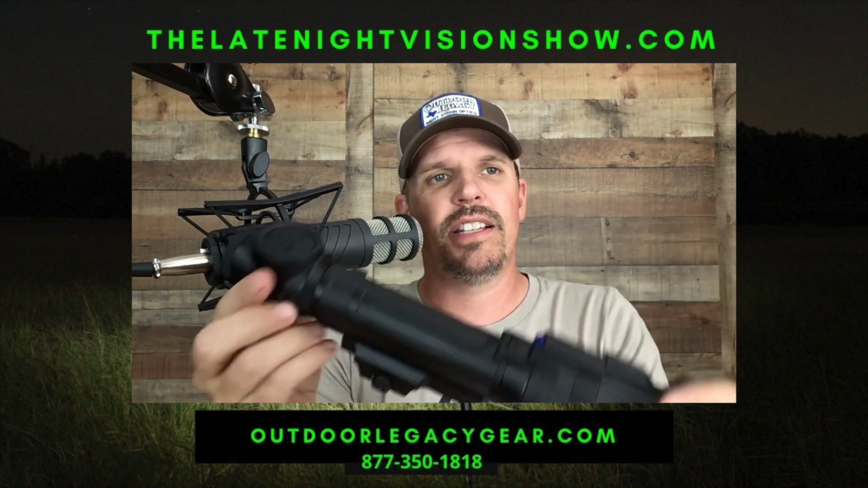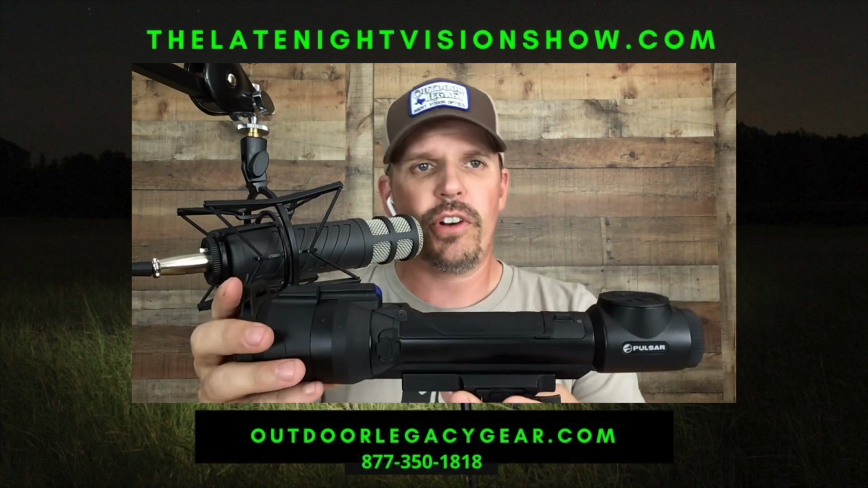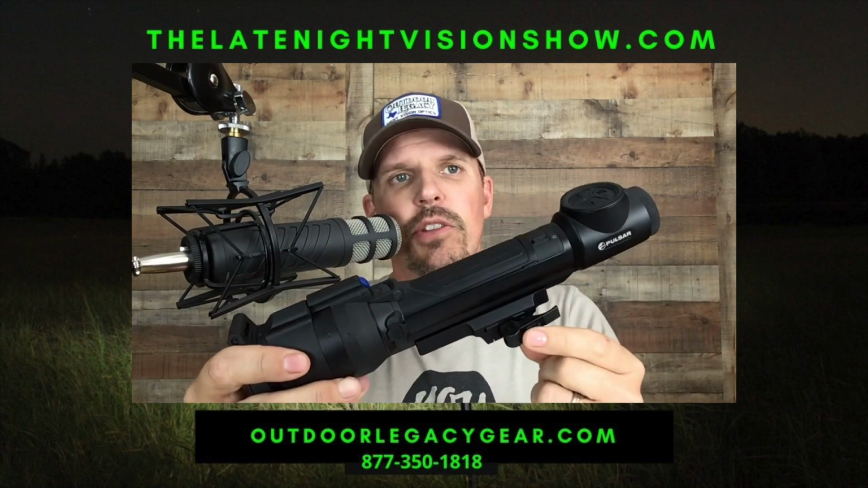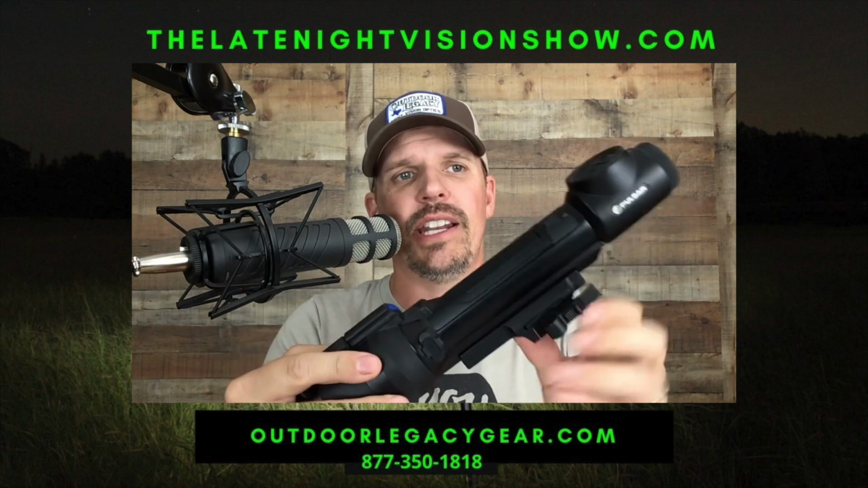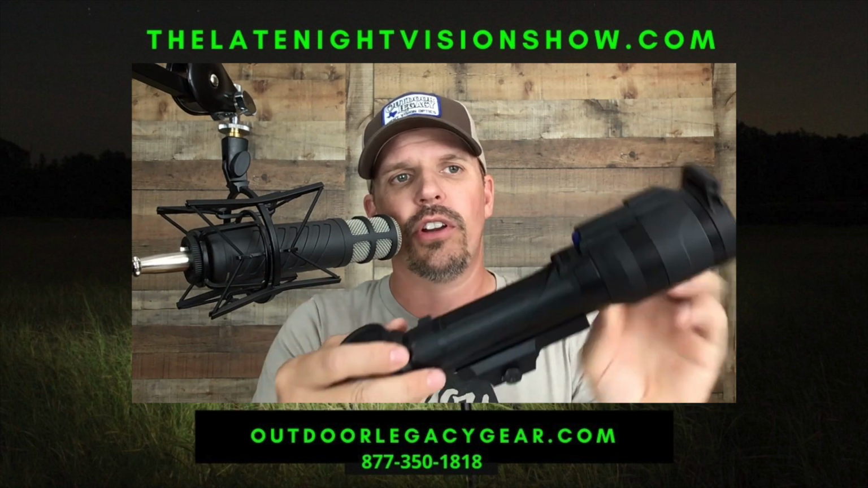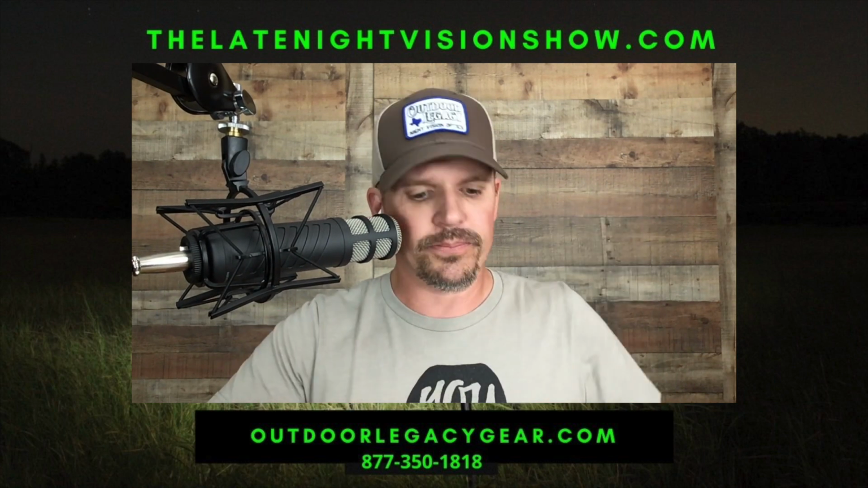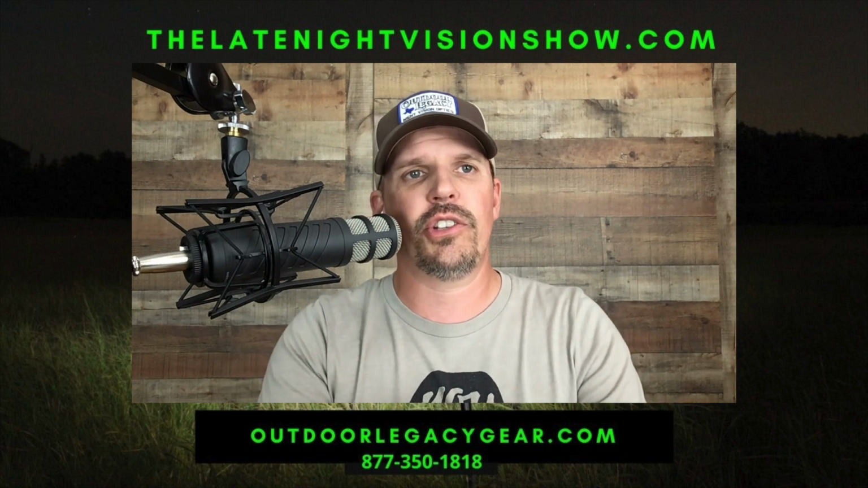But this is the unit right here. Now, the first thing I want to point out, and we'll go over this quickly, is that what you're seeing right here is the Pulsar quick detach mount. This is an upgraded mount. This is a $99 Pulsar USA quick detach mount. Pulsar USA has this mount made. That's not the mount that comes standard on the Talion XQ38.